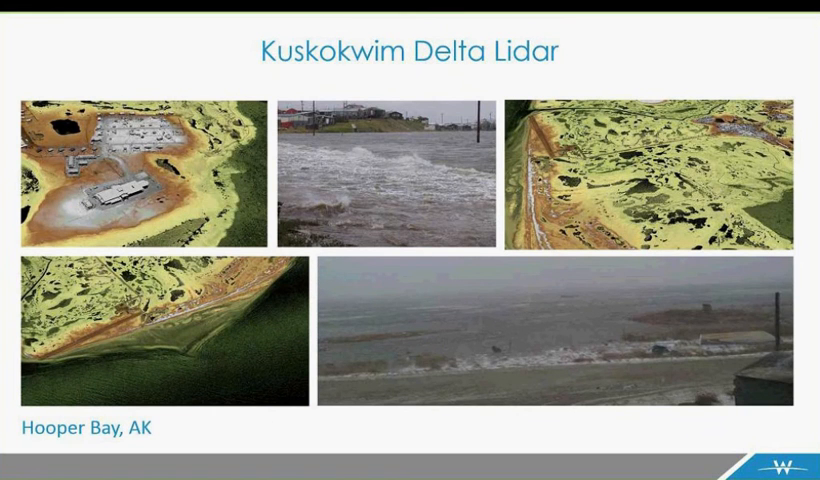This is Hooper Bay. Flooding may lead to relocation of this city as well, based off erosion and damage to the protective natural barriers and erosion caused by frequent storms in this area.